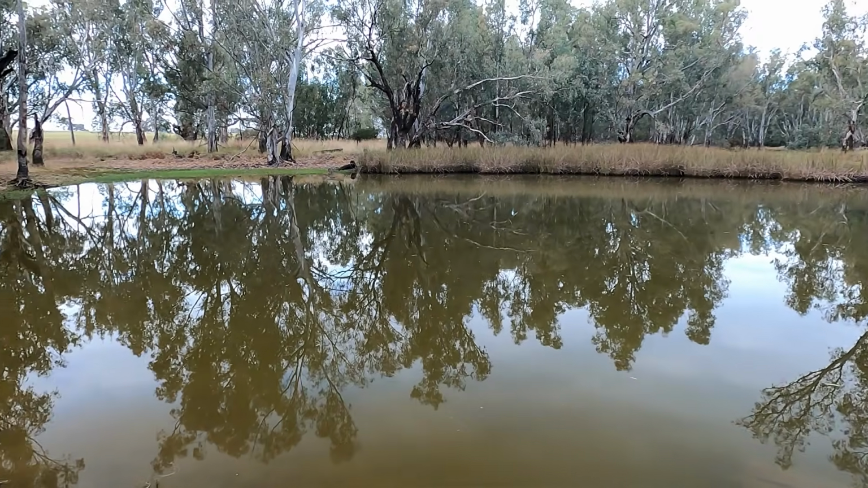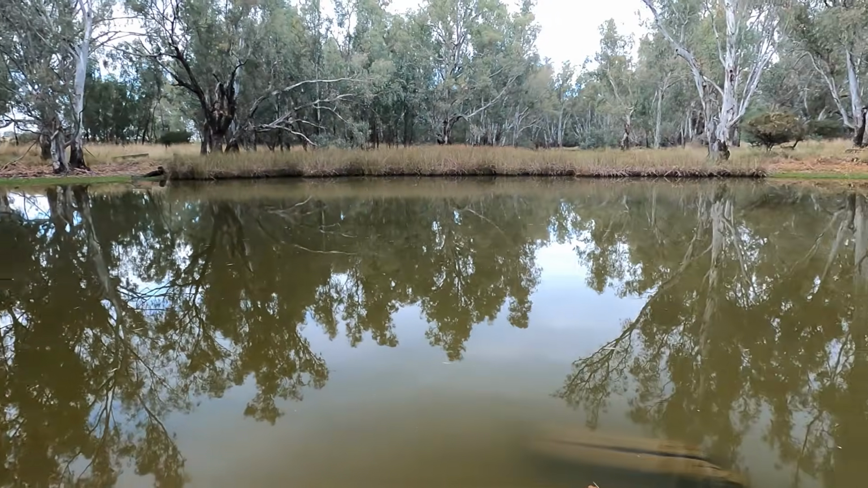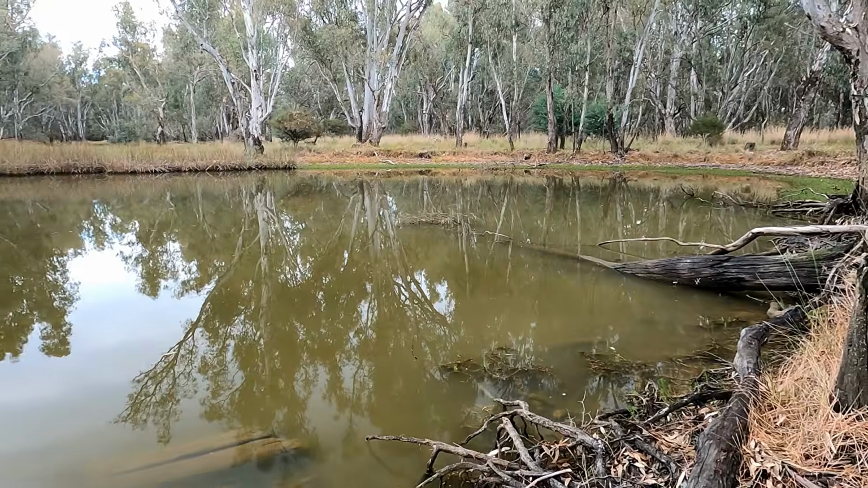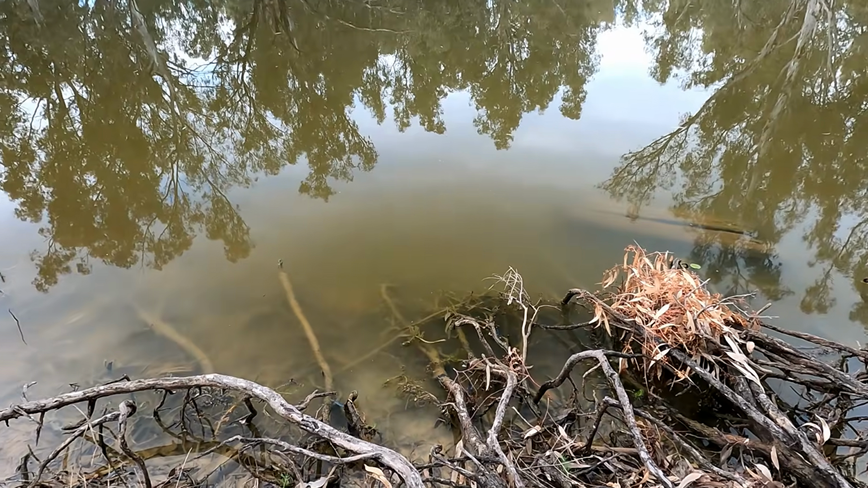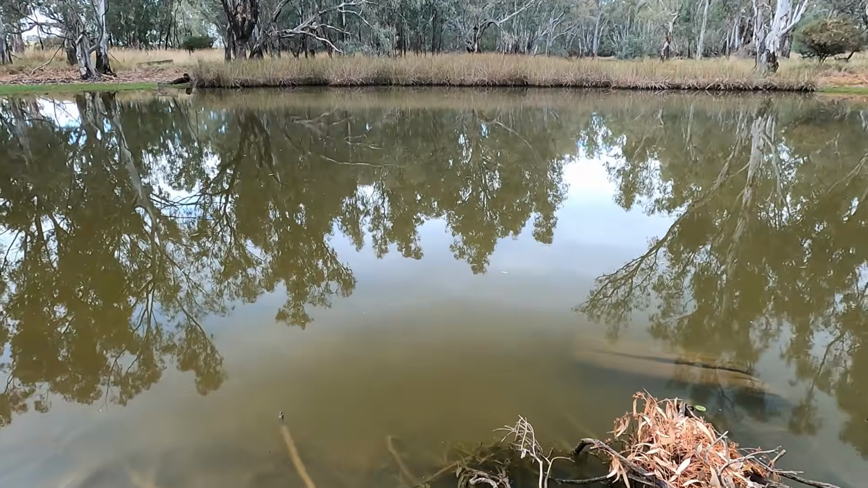Right, now I've switched to my GoPro. Here's the lagoon. I've come around to the side of the lagoon here so that I can access more of the lagoon from one spot rather than just casting from the end. Now, I filmed a yabbying video from right here in this spot back in January. You haven't seen that video yet, but you will. I've included it in my From the Vault series, which I'll be releasing during winter.